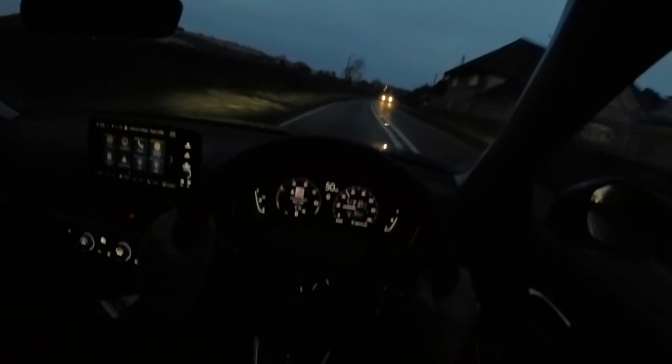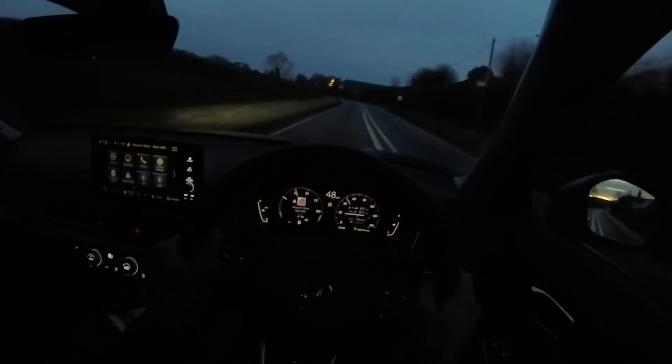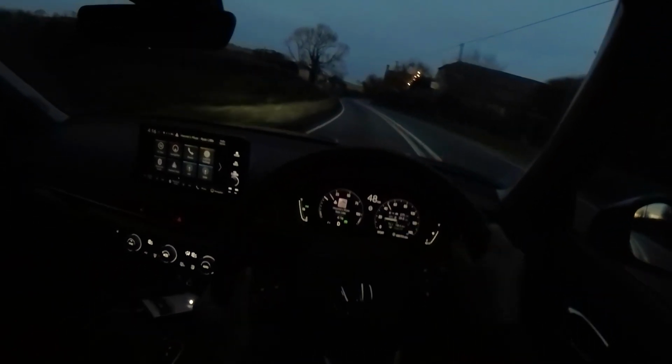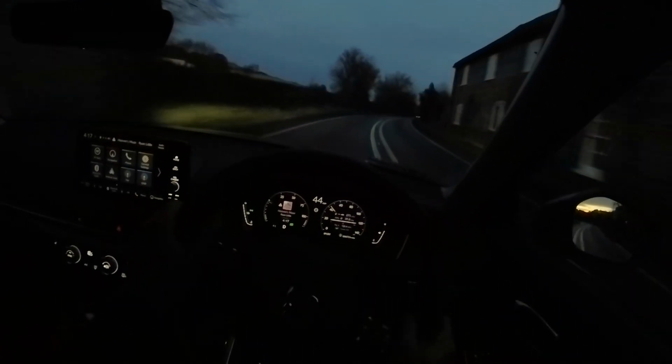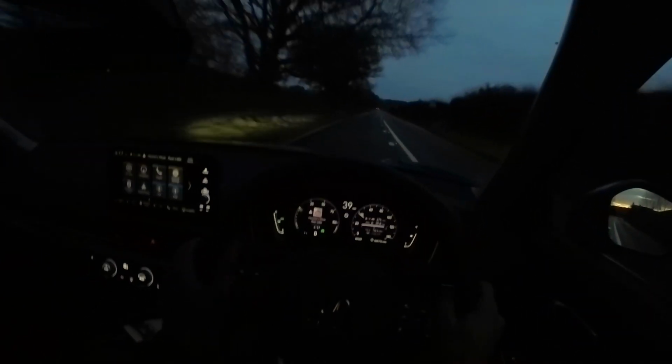But yeah, to drive the Civic is very rewarding. It's just a solid car. The engine is responsive. Yes, okay, it does get a bit vocal when you put it under load. It can sound maybe a little bit strained. Is that the right word? Not too sure. But I will demonstrate that in a few moments.